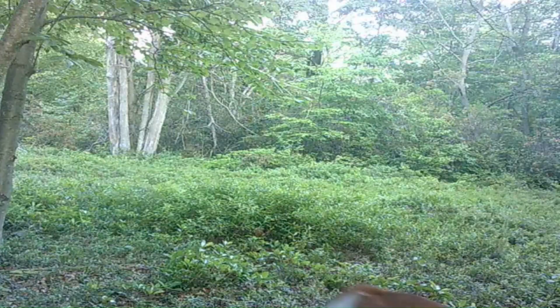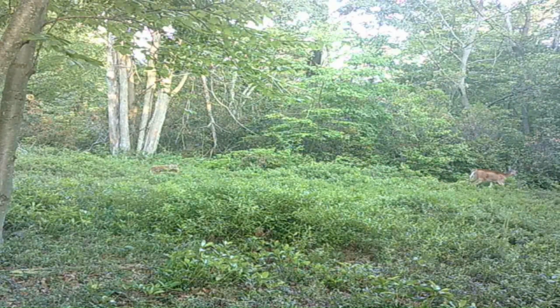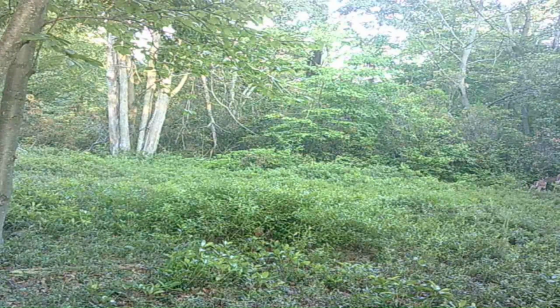Doe in there in the daylight. And I don't know if that's a different one or the same one that's circling. No, that's one with a fawn, so. Where they're going down through the trail that I have cut down through, or pretty close to it, is where they're feeding at now.